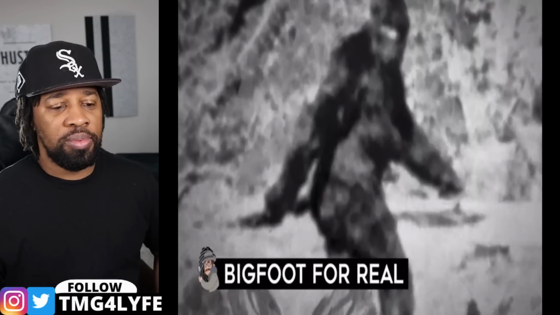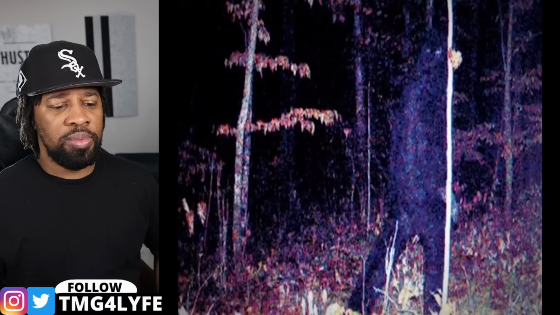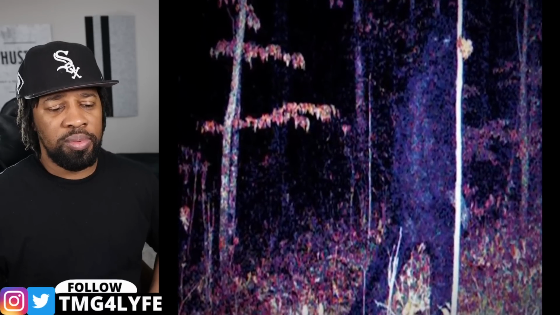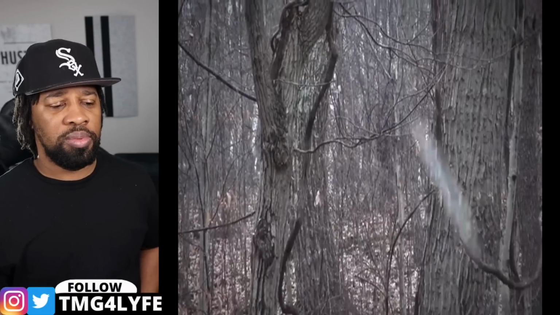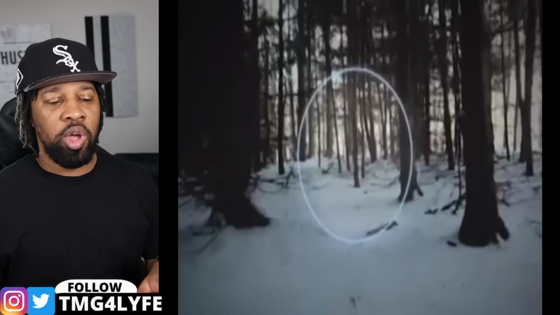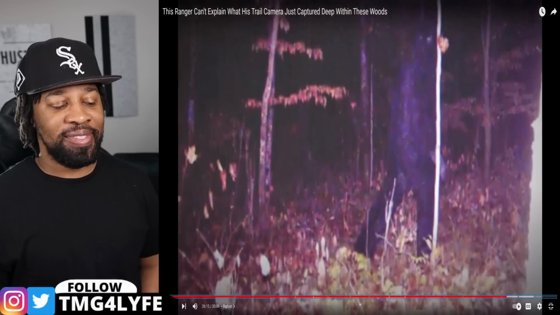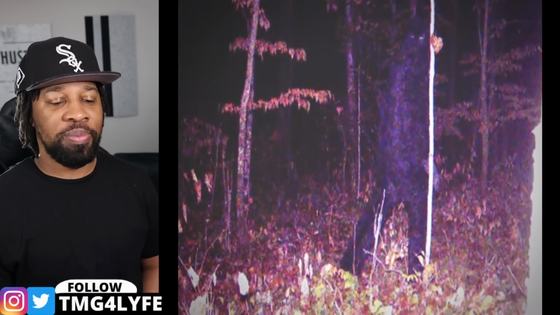Bigfoot for real. Is Bigfoot real? And if he is, does he appreciate everyone referring to him by the size of his feet? Some wildlife trail cameras at the Alberta Conservation Association found a few images of a bipedal gigantic creature that is yet to be officially identified. Footage like this does come around every once in a while, and more often than not, it's been proven to be a hoax. But could this time be different?